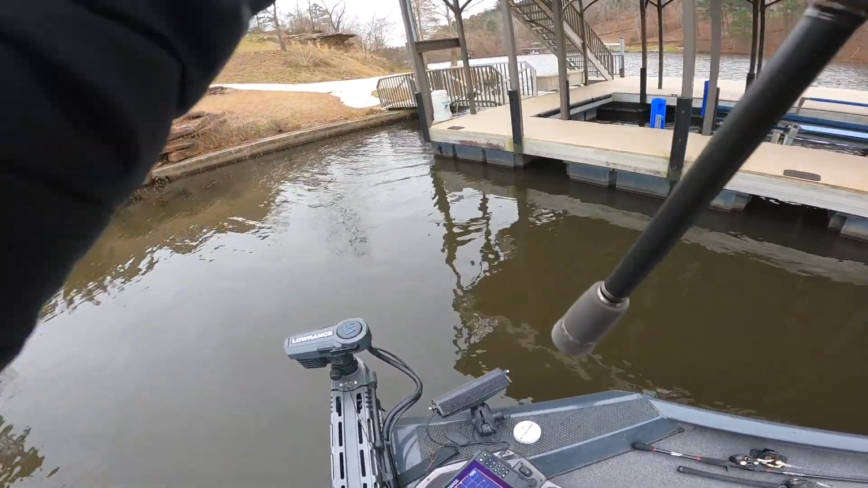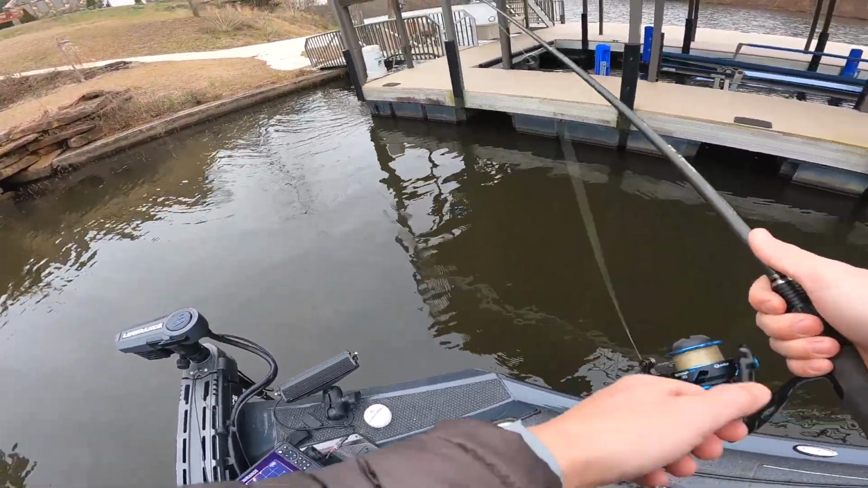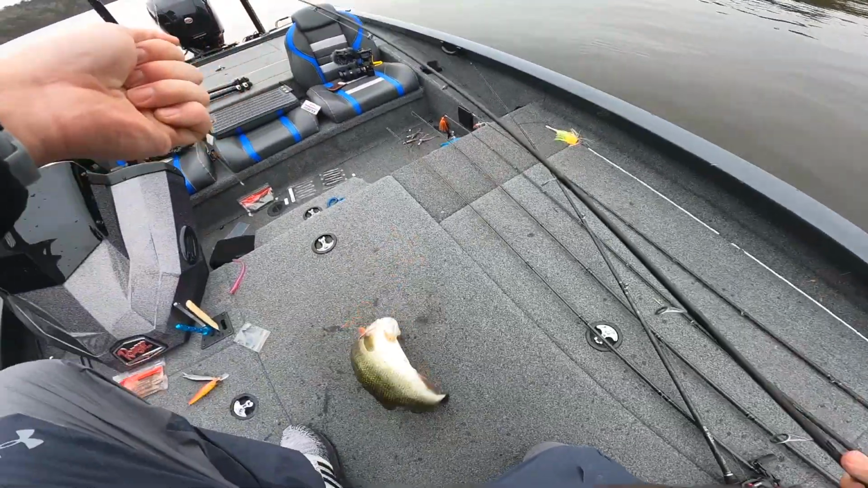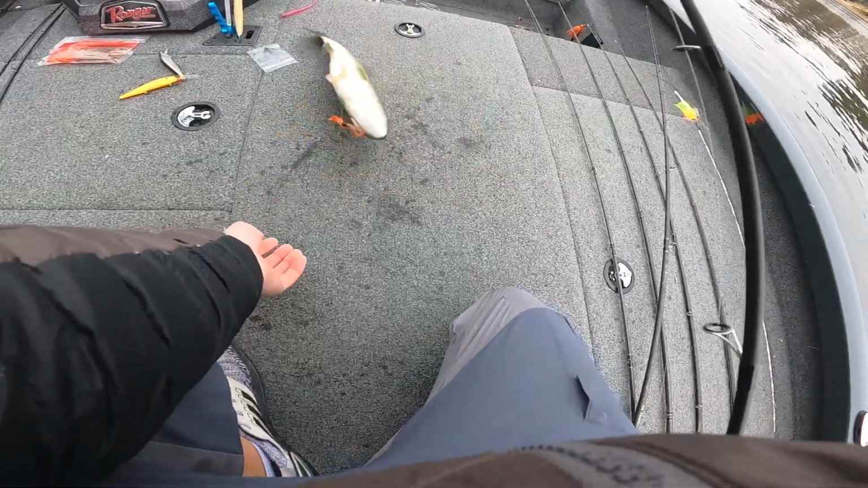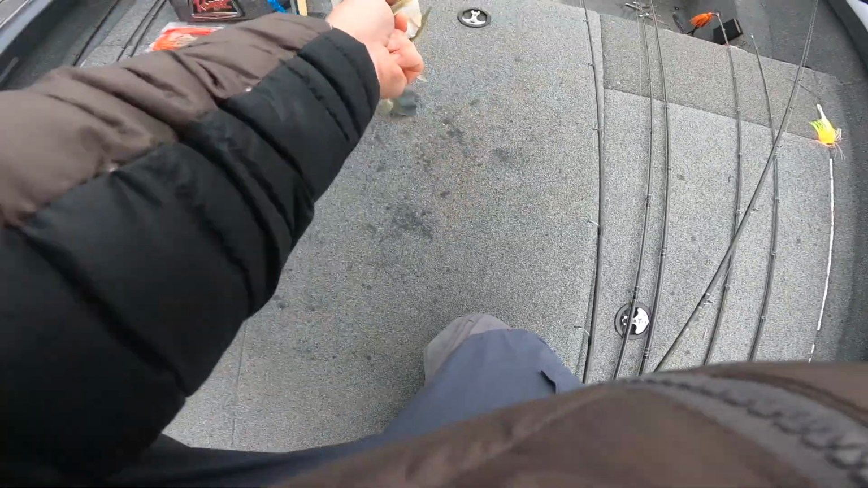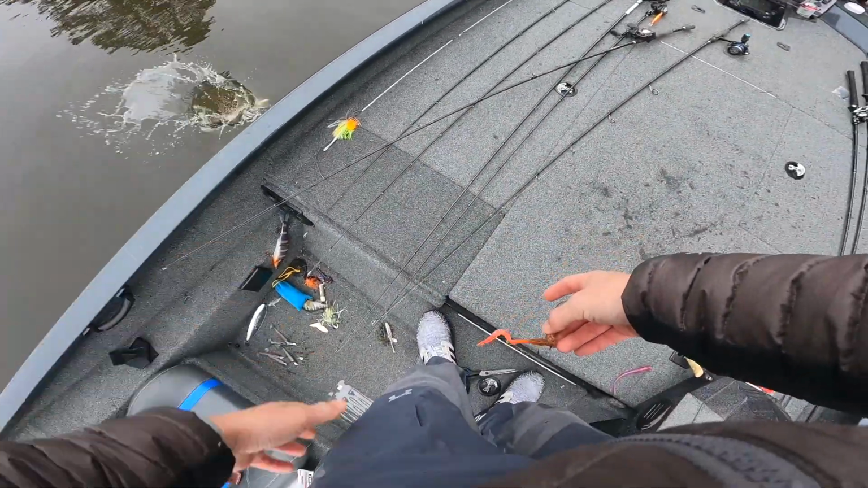There we go, that's gonna get there. There we go, told you. Told you. How about that? How about that, baby? I got them figured out now. I am not gonna lie, feels good. There we go. Another 2-pound largemouth, maybe 2.5.